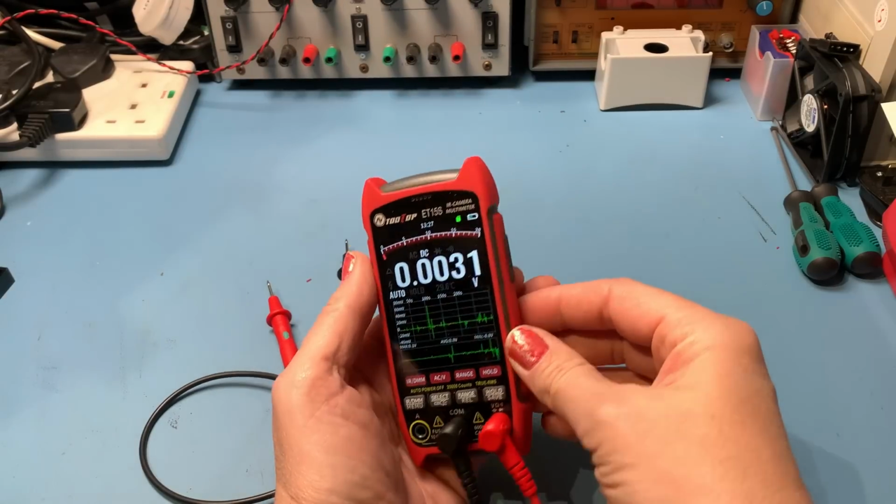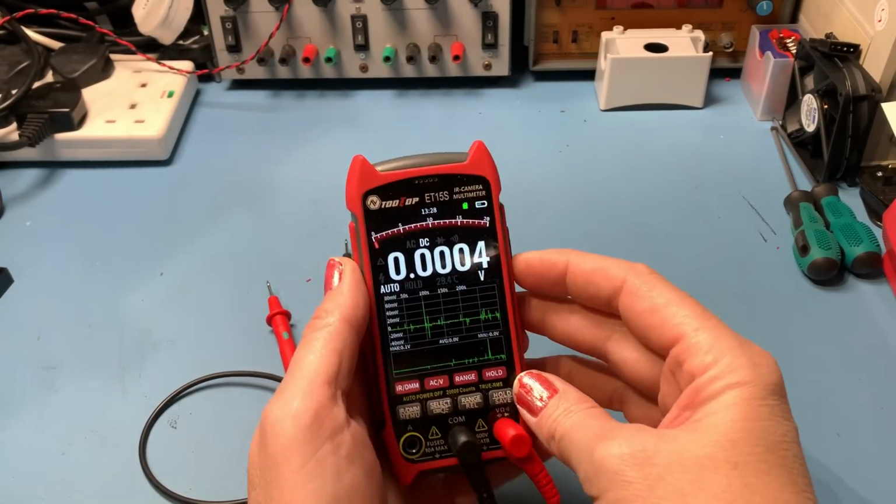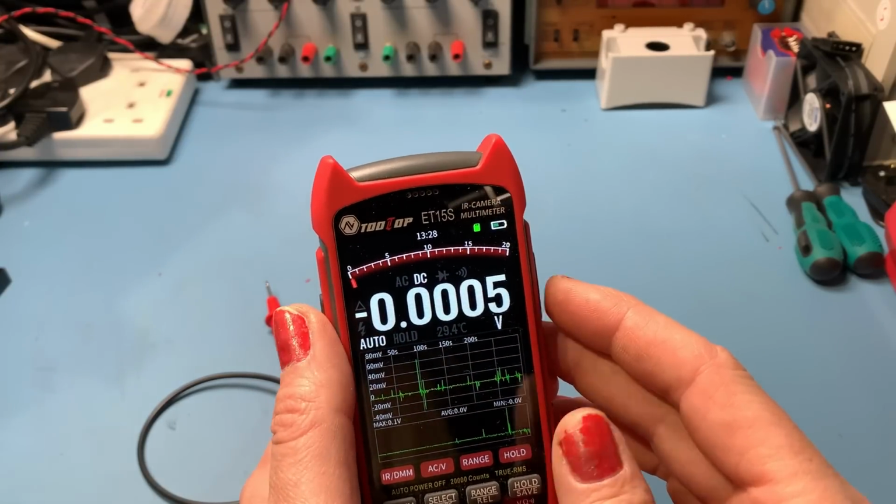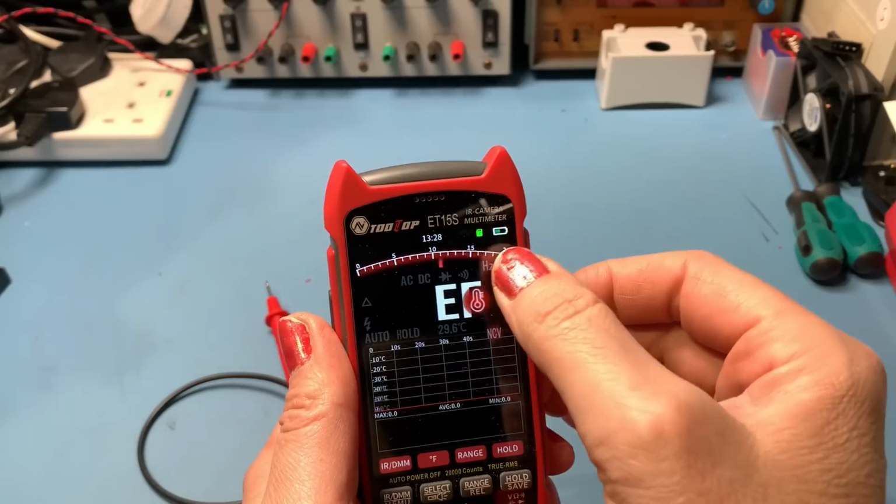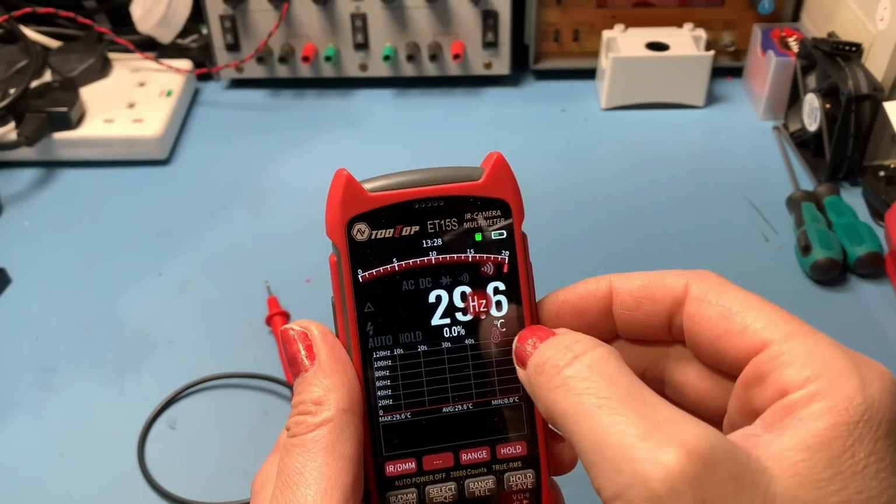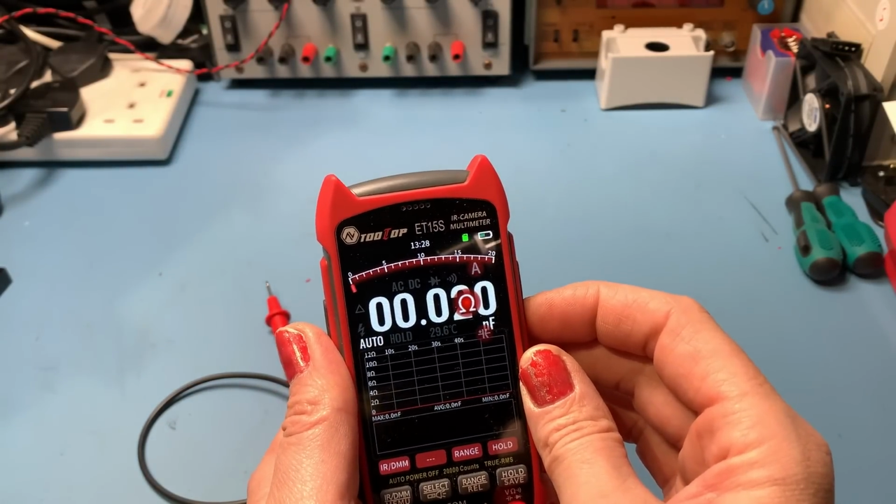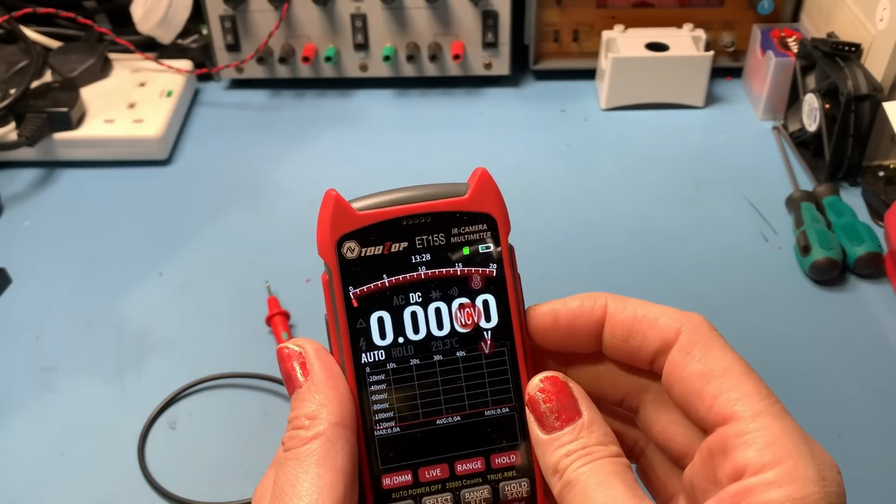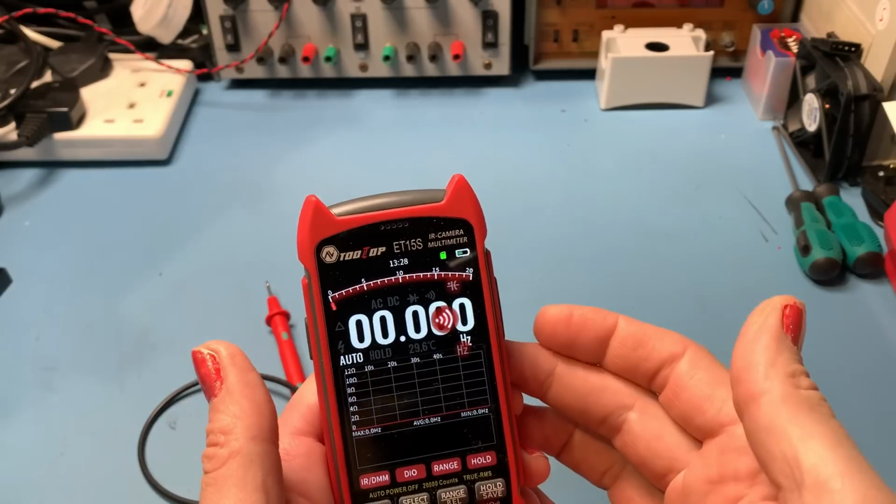On the side of the ET15S, you've got these up and down buttons here. Now, this is what we were talking about when it says shifting gears. You're not actually shifting gears. There are no cogs in this. Shifting gears, you've got this little sort of rotation here. You can see it going round now of the different functions. So you can just scroll round: resistance, current, voltage, non-contact voltage, temperature, frequency, resistance.